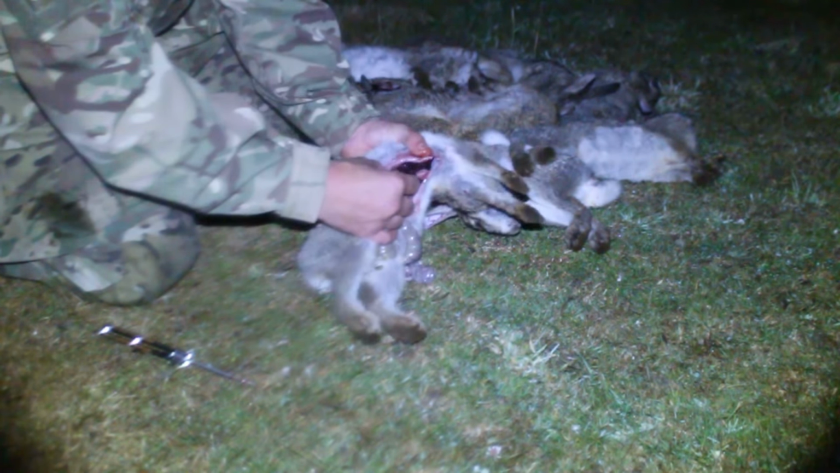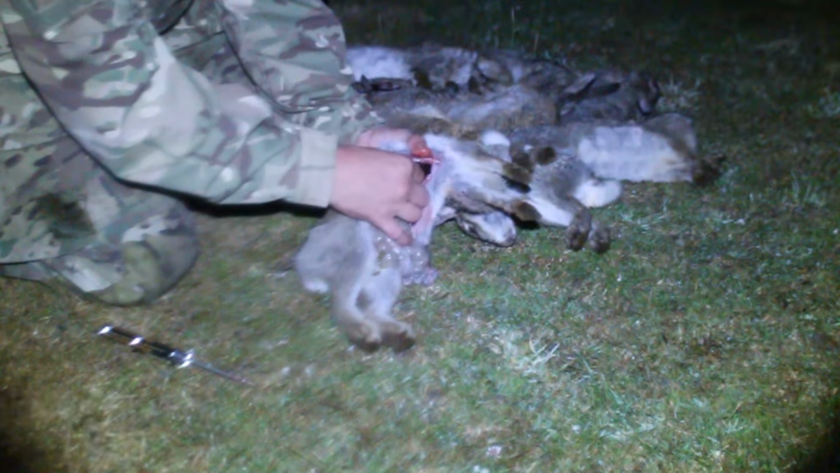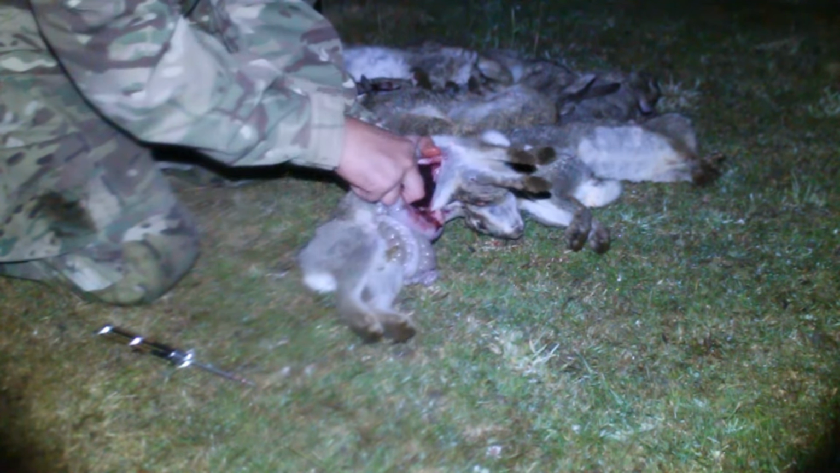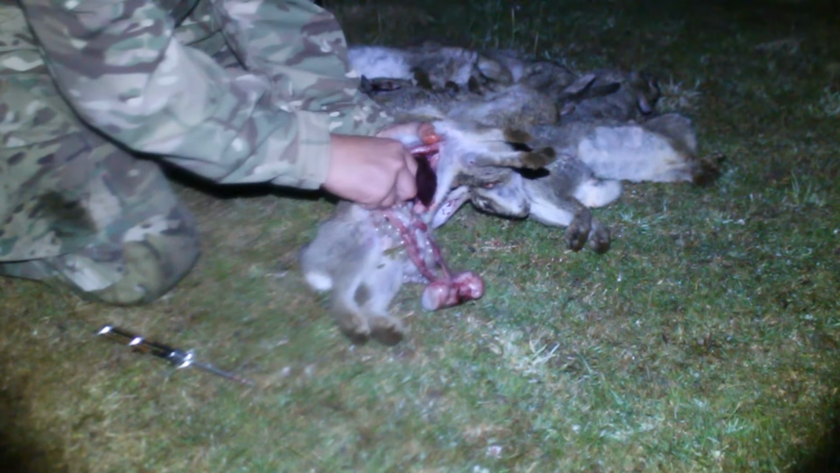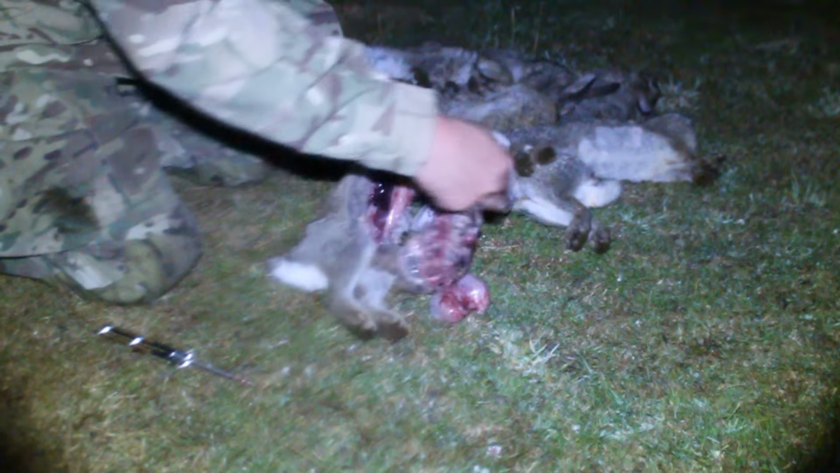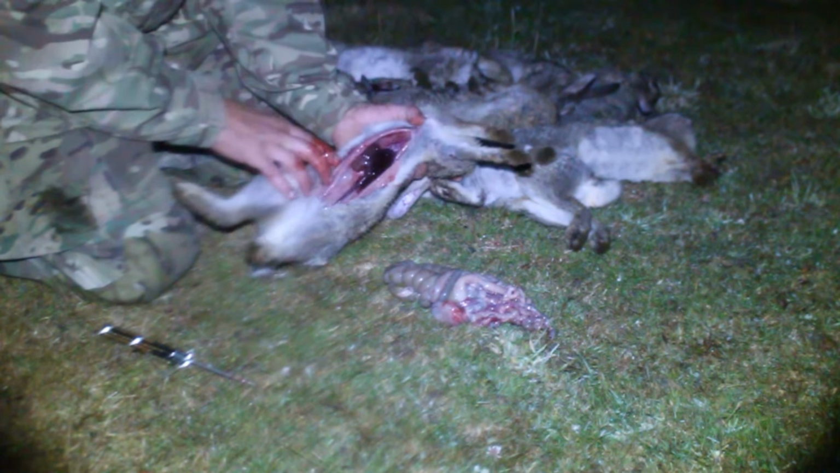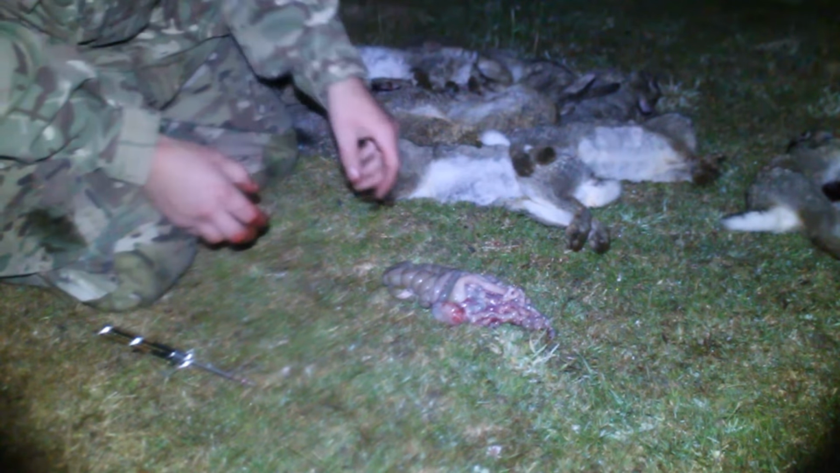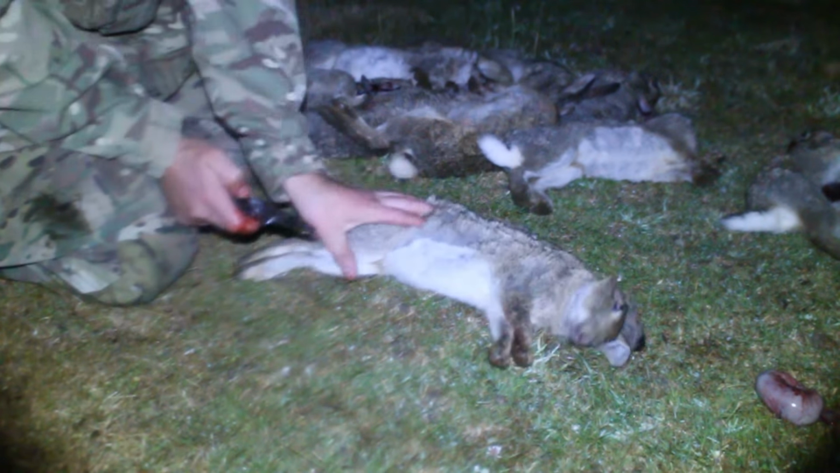Get your hand in, pull them out. Remove all the nastiness. Once that's out, you just put it to one side, move the guts out to a different side, little wipe down, move on to the next one.